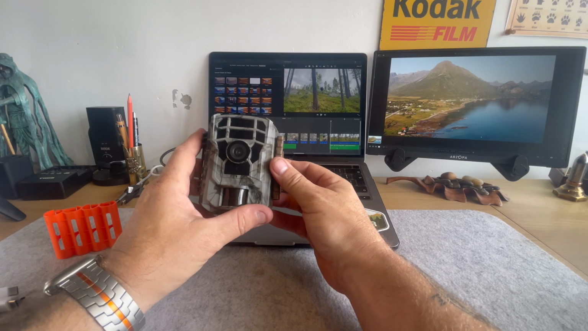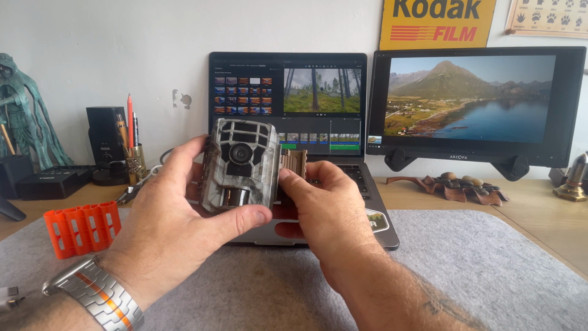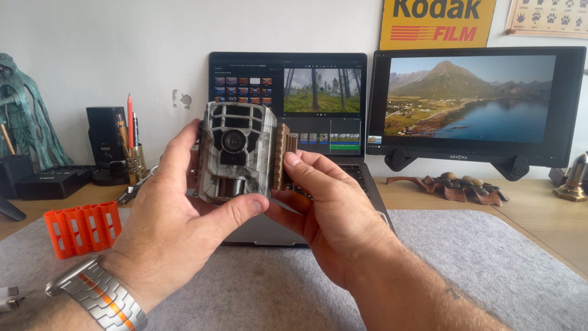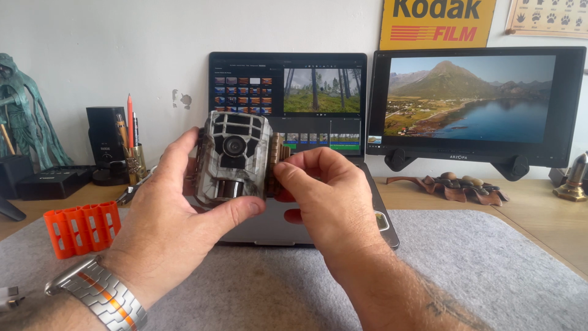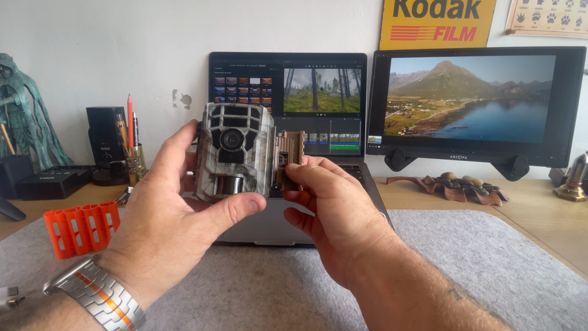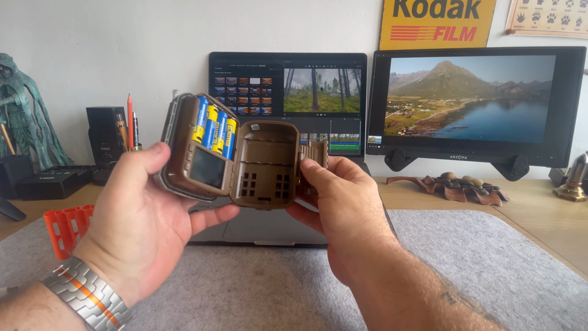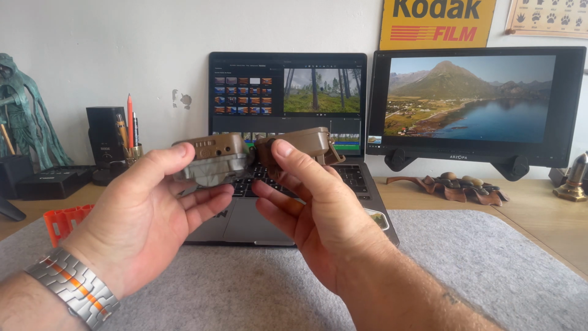Now, I bought these in June last year. They were, or are, 24 megapixel and 1080p video. The new versions of them, as these aren't available anymore, are 36 megapixel and 2K footage. I'll stick a link for the new versions in the description below, and all I can really see is that they've changed the internals, giving the upgraded megapixel and 2K footage. These were a very straightforward machine.